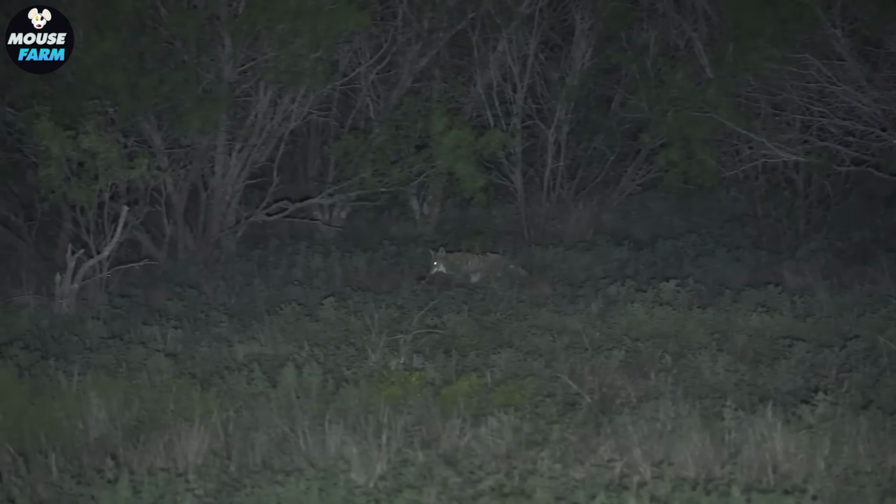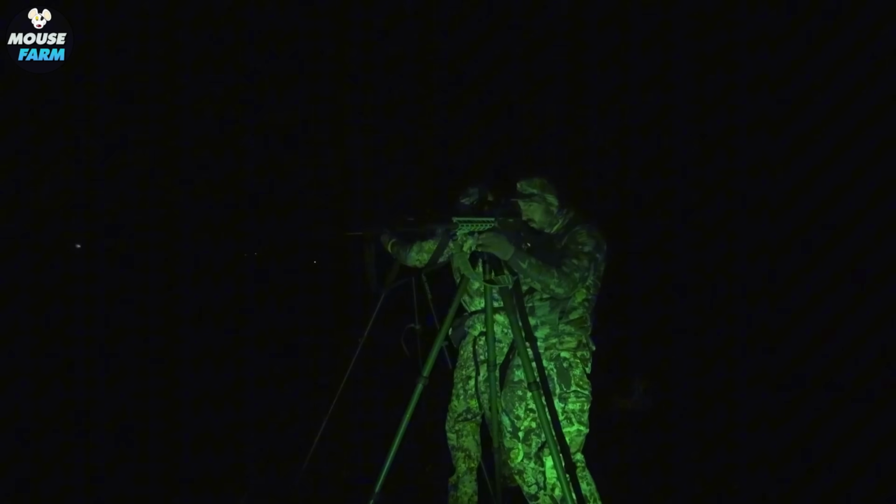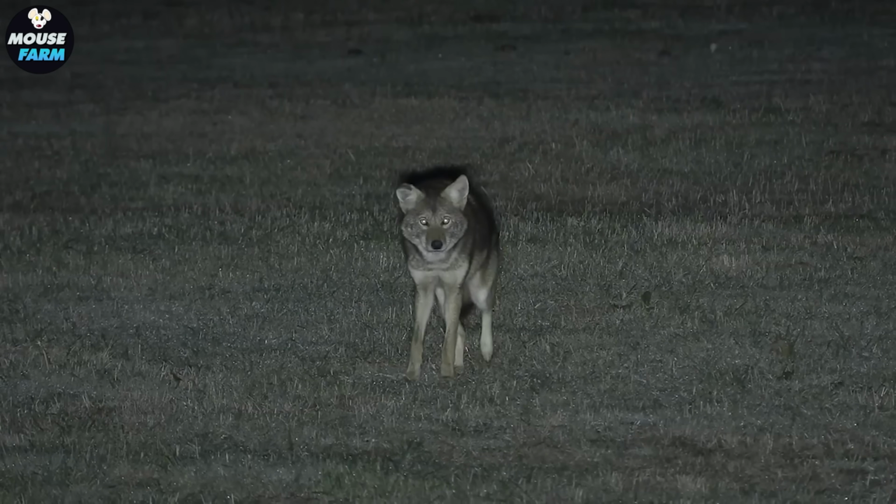Failure to follow these safety protocols can result in a hunter being caught unawares, as coyotes are quick to sense and react to threats. Always follow strict guidelines to ensure your safety.